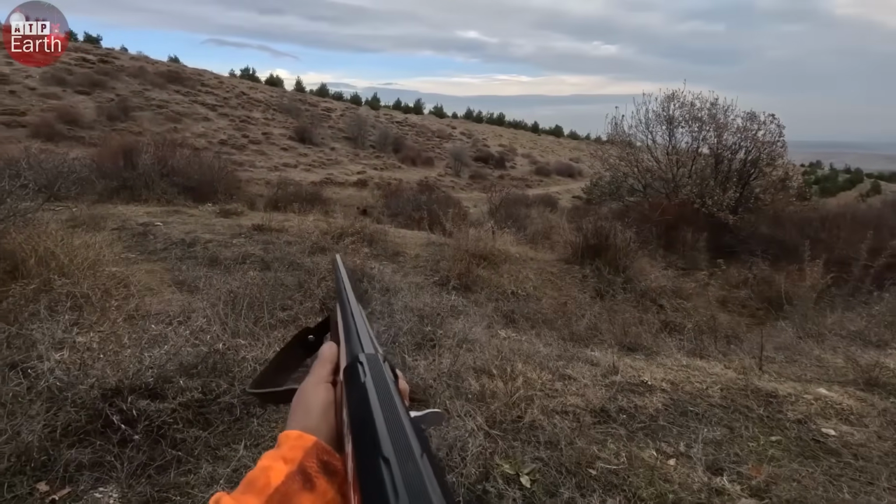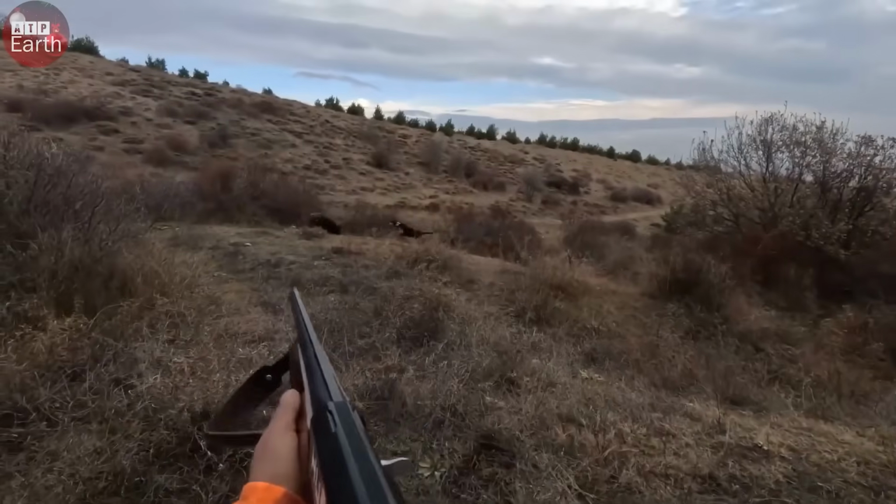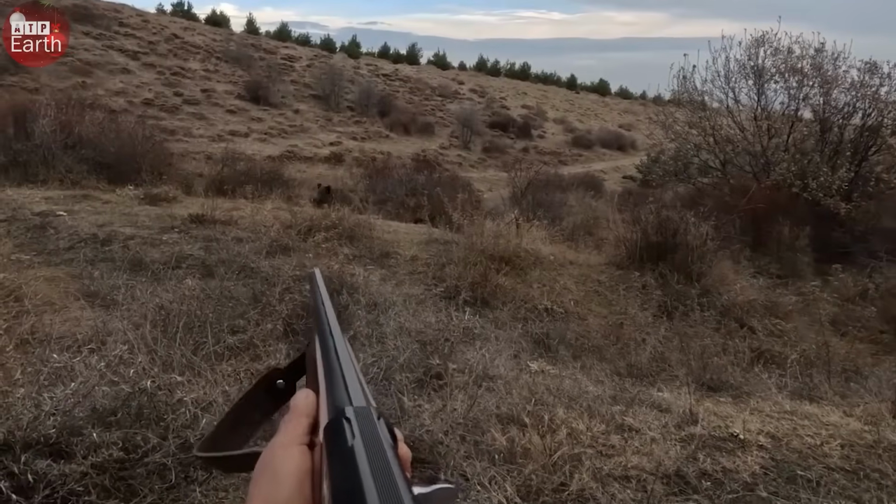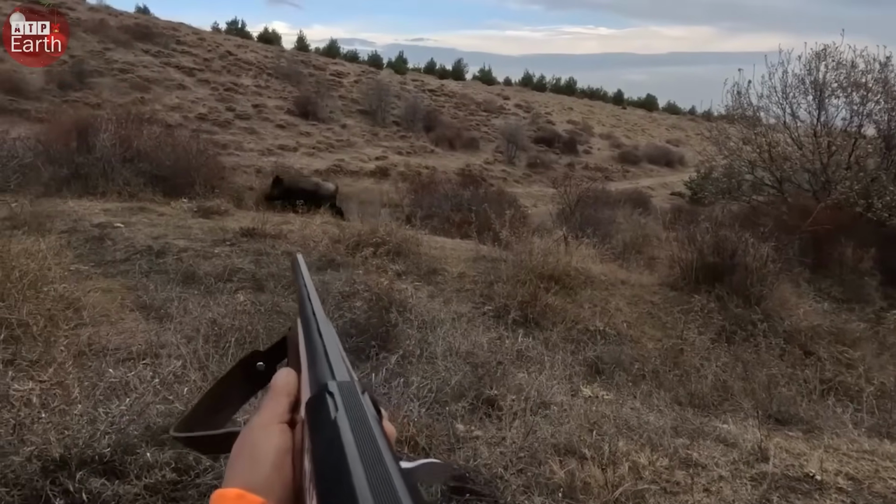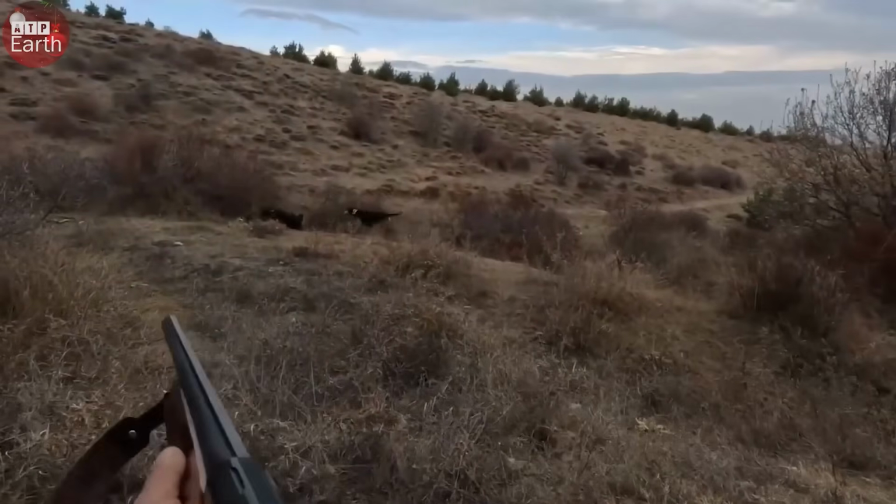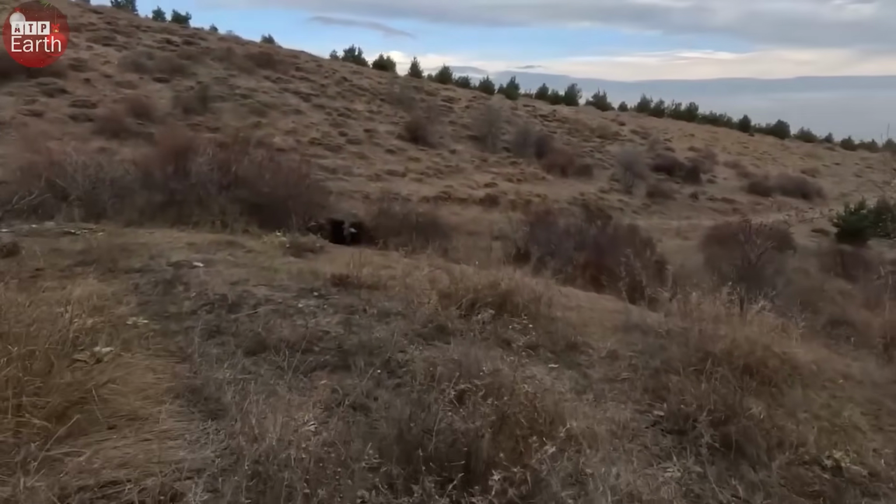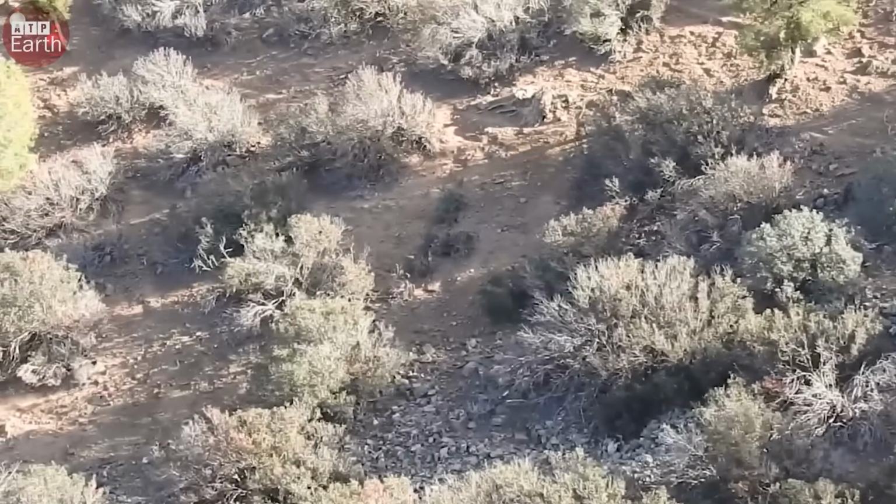I held my gun firmly, my eyes fixed on the target. When a wild boar appeared in my sights, I immediately took action. Shots rang out, accurate and decisive. Several more wild boars were taken down, but I knew the battle was not over yet.